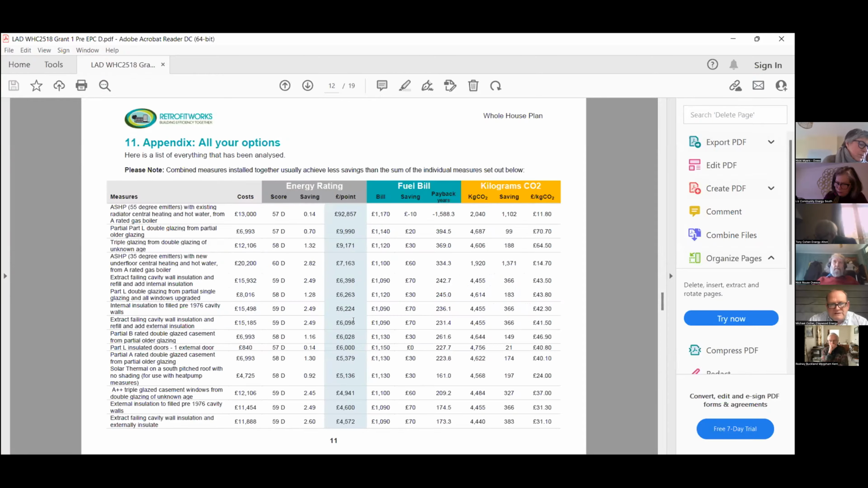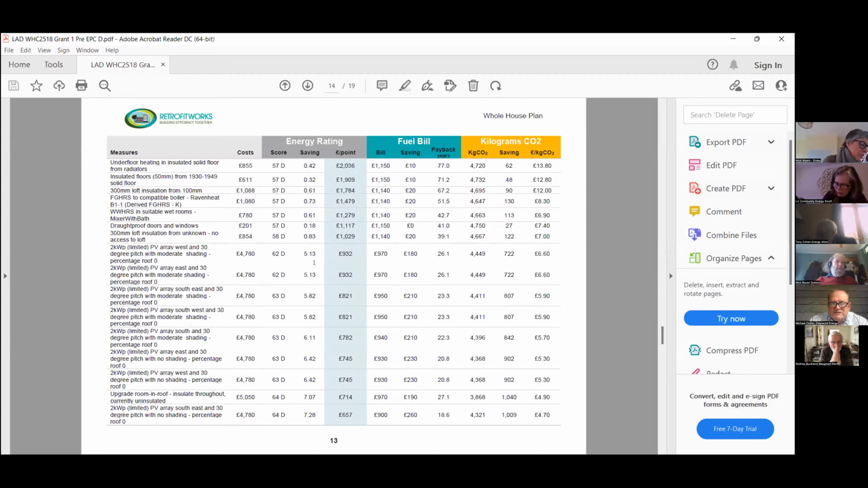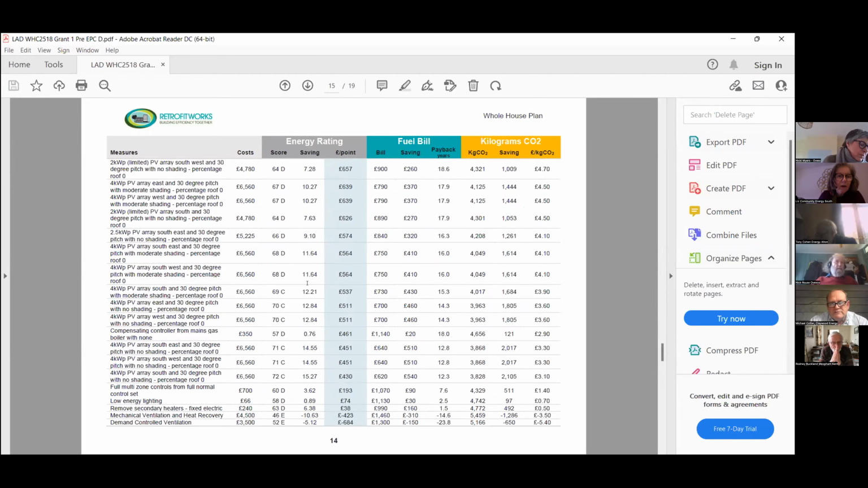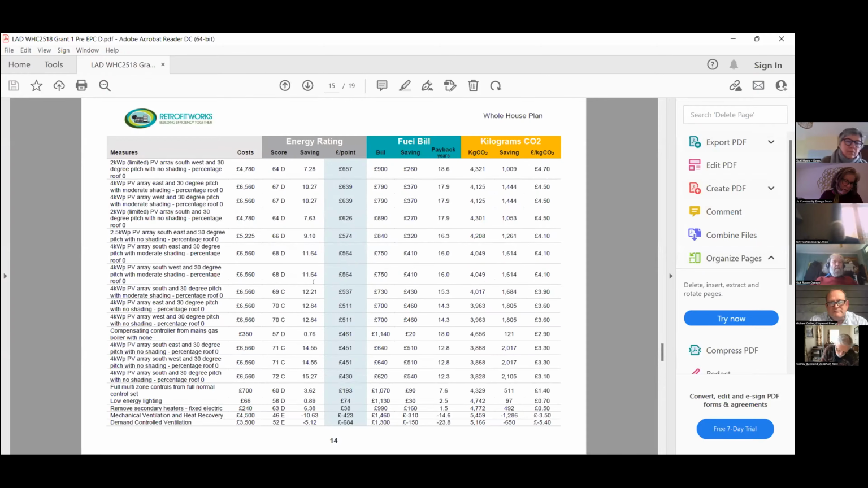What we do have, which is more important, is a list of the options or measures that could be carried out at properties. I've left these ones in fully, but you can see it virtually covers everything that could possibly happen at a house. We do have further measures that we could add in as well. The list isn't exhaustive, it's just too long. It comes to around 7 or 8 pages.